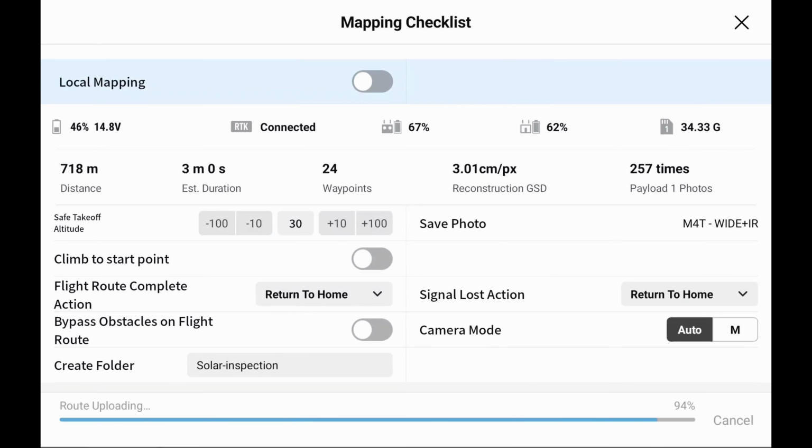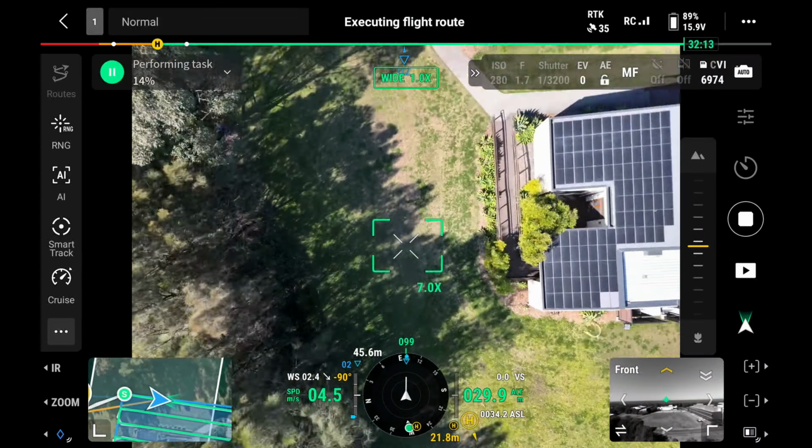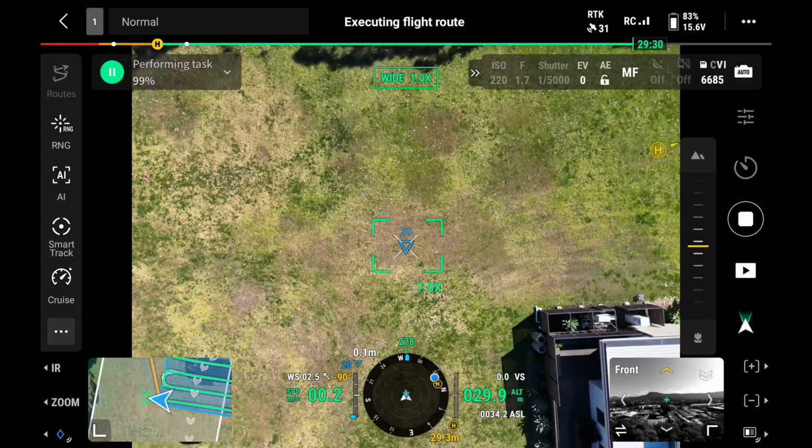Moving to start point. Taking off. Flight mission complete.